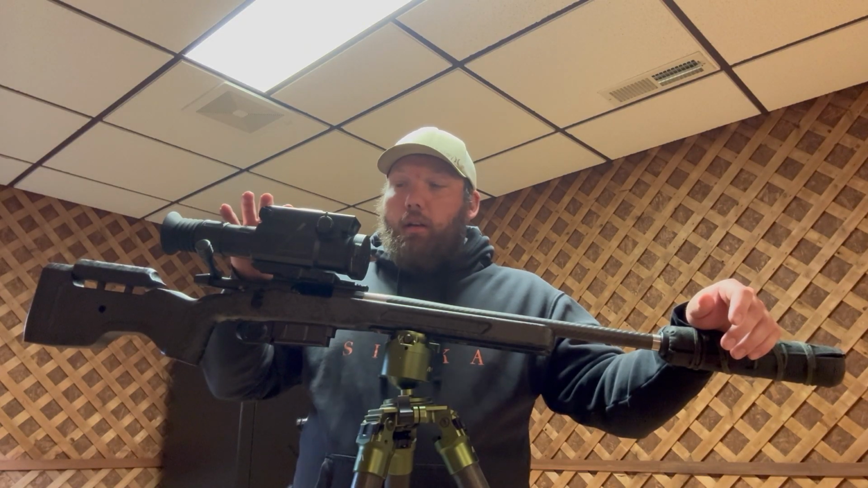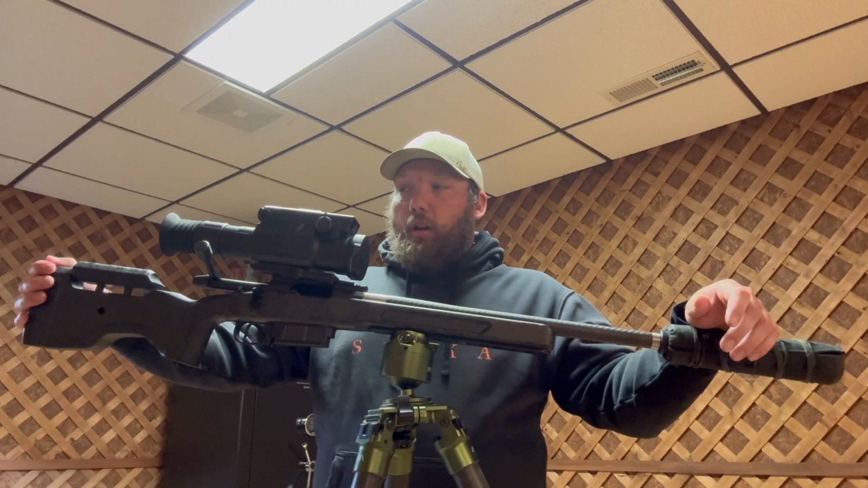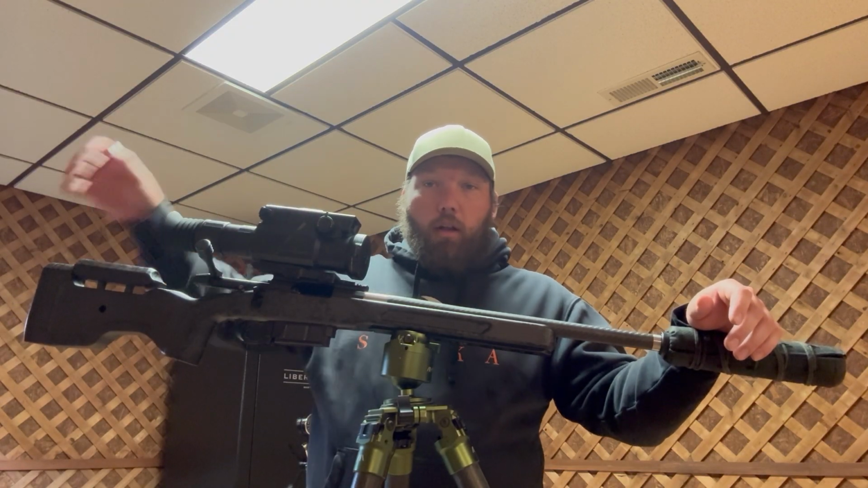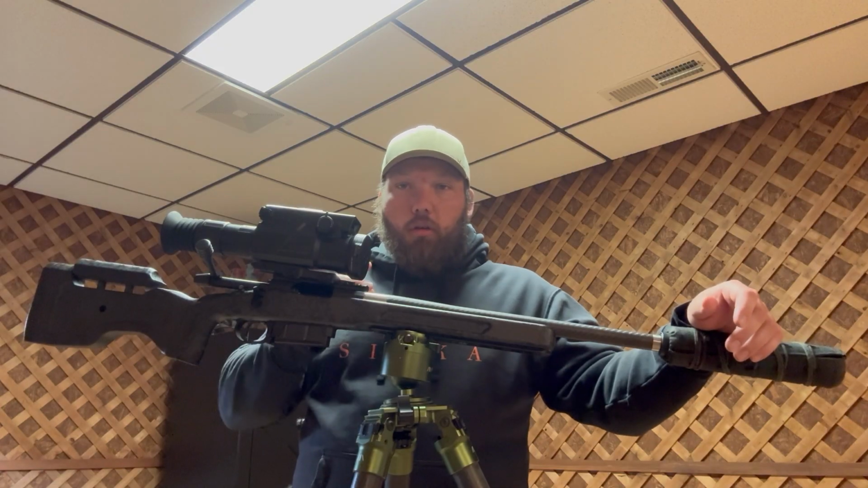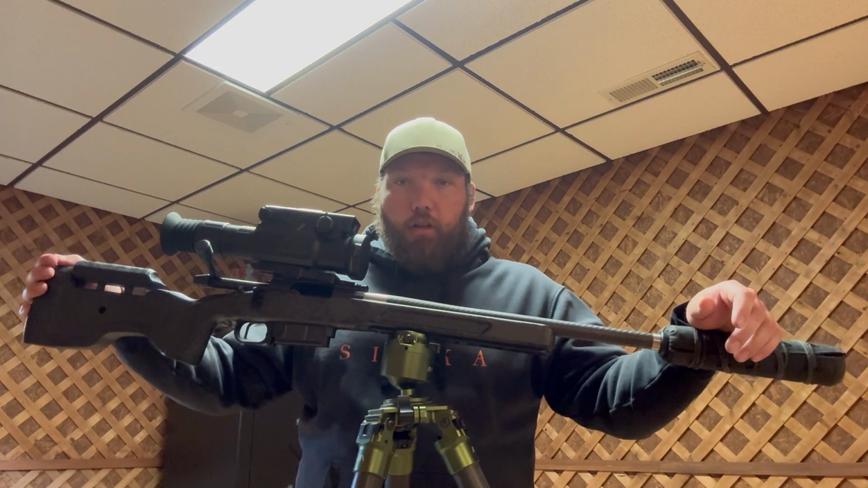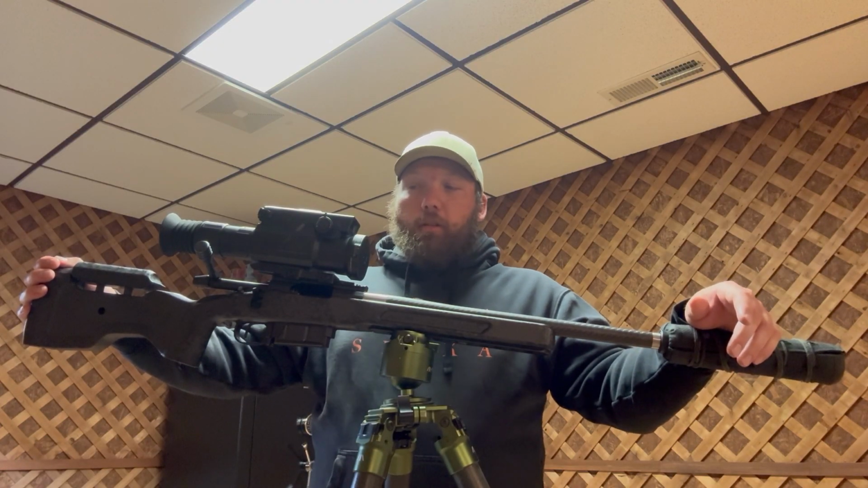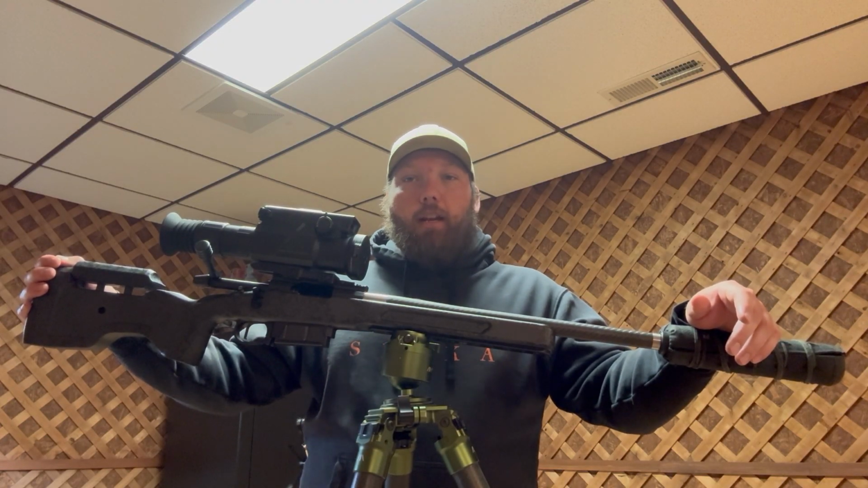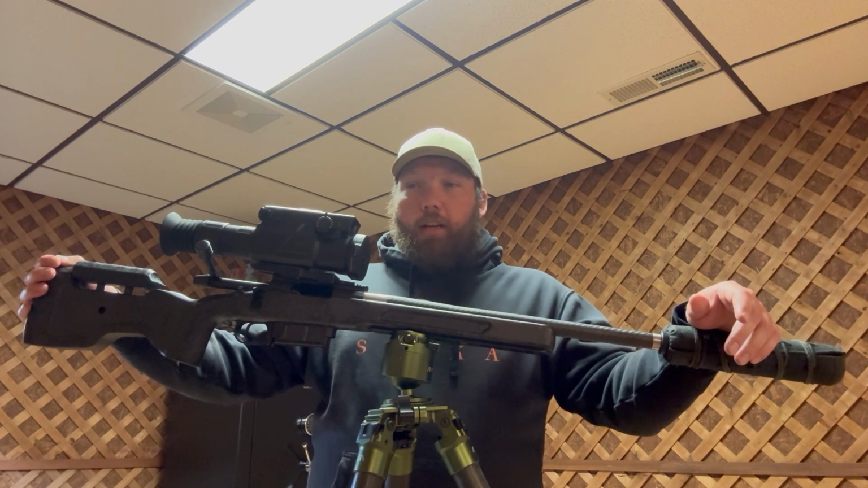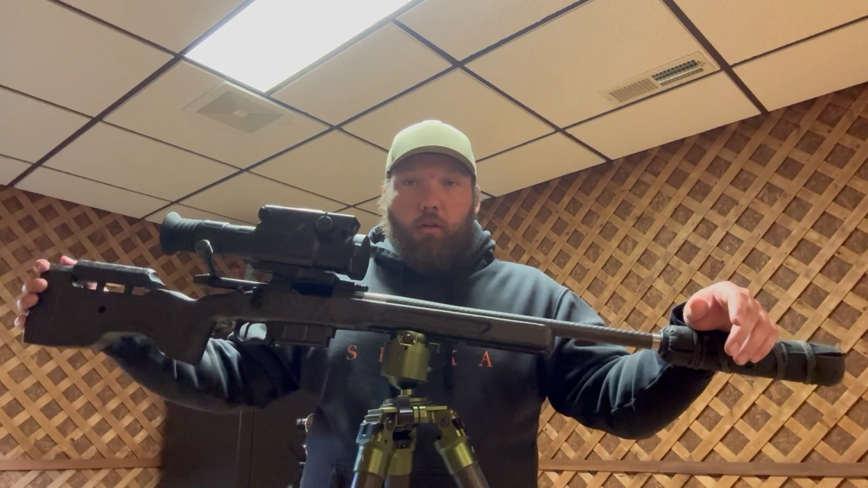This scope does have recording capabilities, so you can hit the button on it to record or take a picture, and you can also turn in the settings and turn on the auto record recoil activated. So every time you shoot, it'll record from 15 seconds before your shot to 15 seconds after your shot. That's how I get most of my videos, because I'll be honest with you, I get very excited when the coyotes come in and I start seeing them and they're getting into shooting range. The last thing that's going through my head is, hey, I got to hit this button to record it.